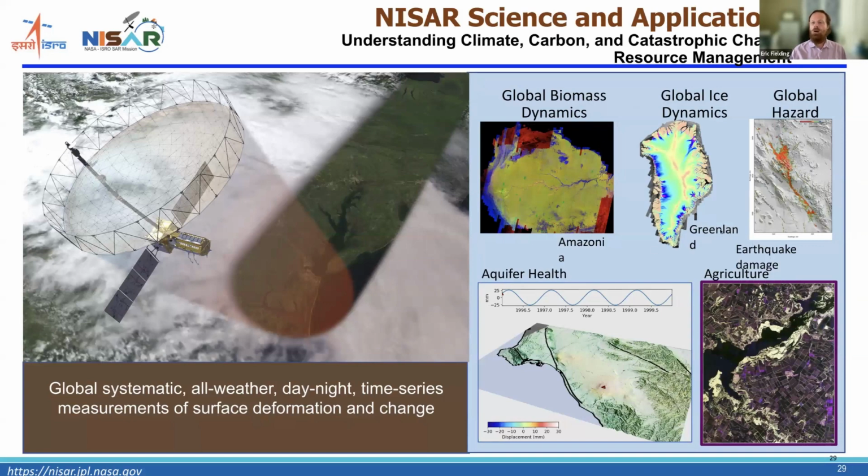The interferometric measurements are going to be used for global ice dynamics, especially on the ice sheets of Greenland and Antarctica. And InSAR will also be used for things like earthquake deformation, deformation due to aquifers, groundwater. And then there's the agricultural mapping and soil moisture.